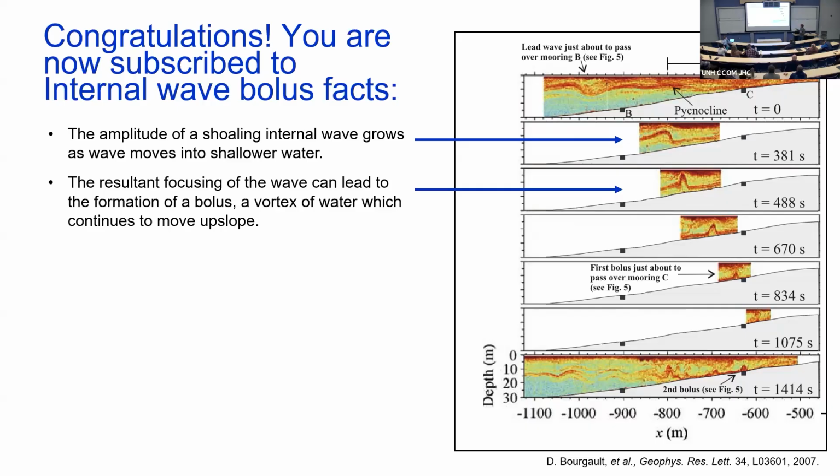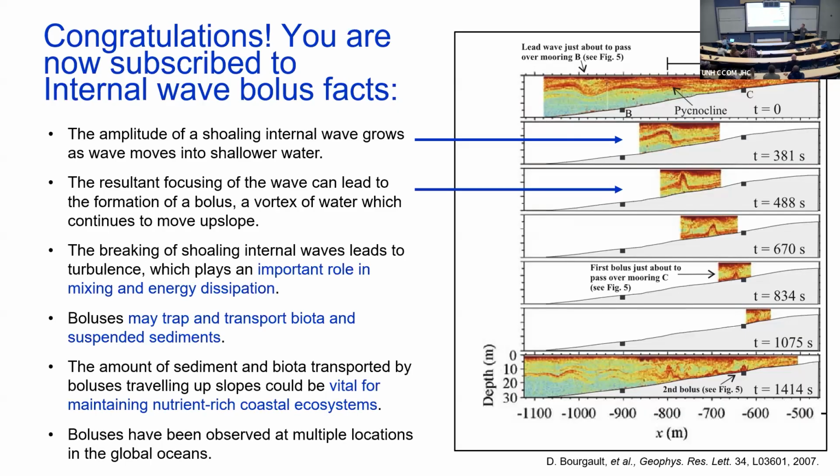So that's pretty cool. Why do we care? There are several reasons. If I'm the Navy, I care because these bright spots and shadows can mess up a lot of the detection systems that are set up. If I'm an oceanographer, it's also important. It plays an important role in mixing of these water masses and energy dissipation. They can trap and transport biology, larvae. They can suspend sediments and move them upslope. And I would guess, and I'll show you maybe an example later, that moving this nutrient-rich cold water with larvae and sediment can be vital for maintaining coastal ecosystems.